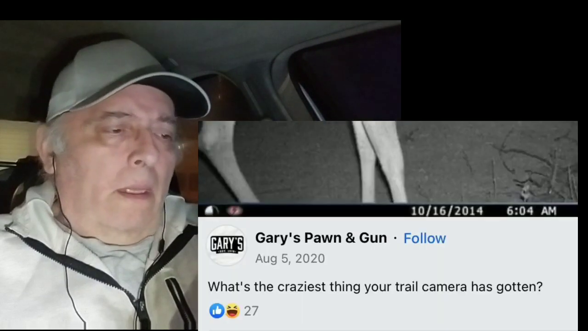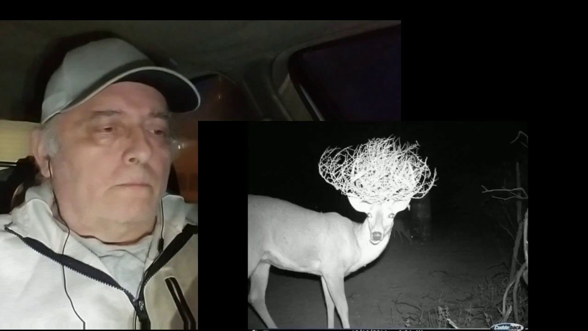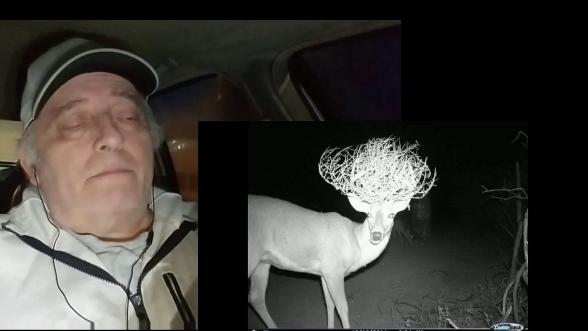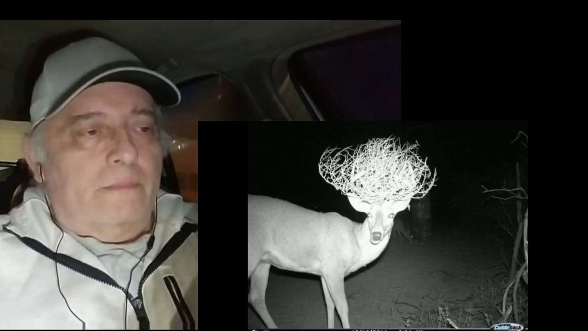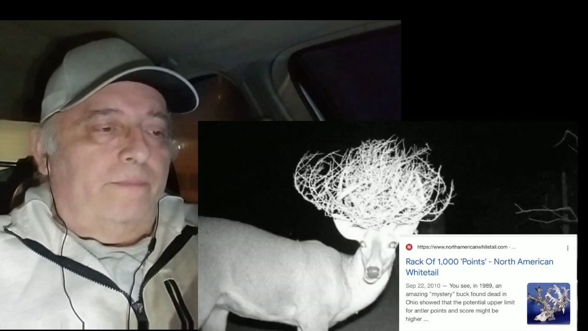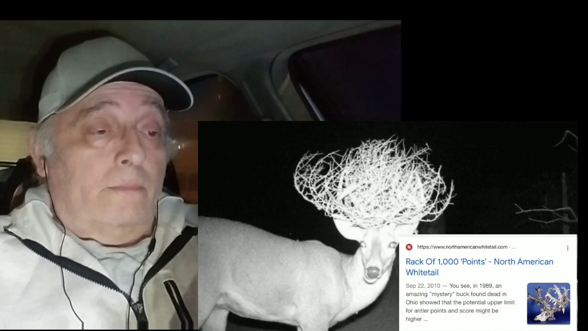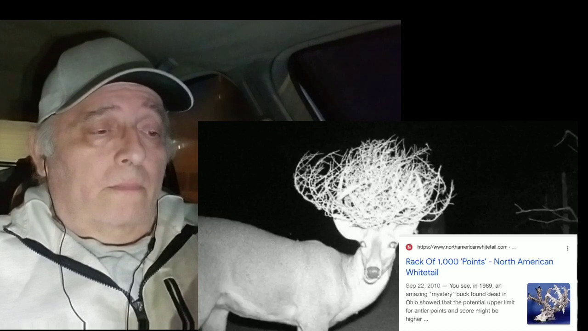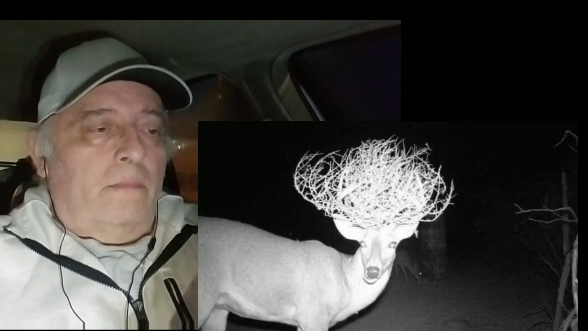And speaking of abnormal antler formations, we look at this post by Gary's Pawn and Gun back in August of 2020. And the capture reveals what at first glance looks like a 1,000 point buck, which, after a closer look, is actually just some tumbleweed and sticks in his rack. Back in the late 1980s in the state of Ohio, there was supposedly an authentic 1,000 point rack discovered on a buck that was already dead. Wow. And even though this isn't a 1,000 point rack, it's definitely an interesting capture nonetheless. It's pretty cool.